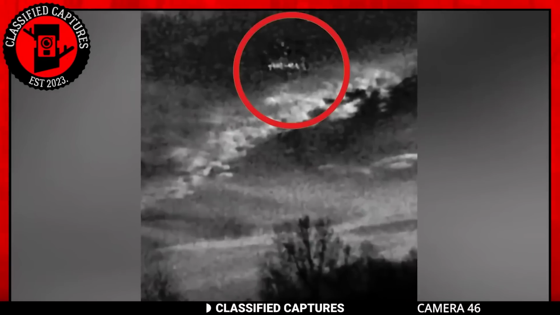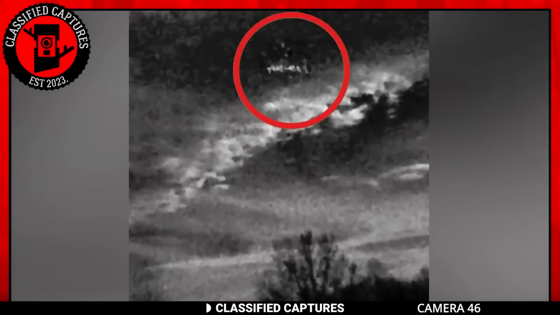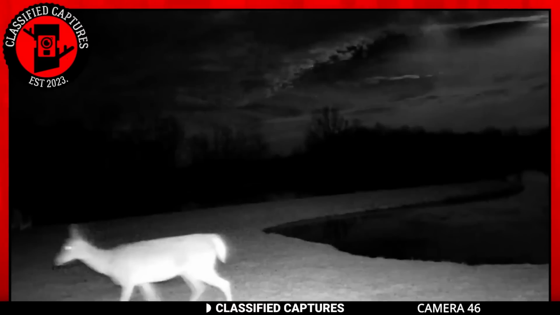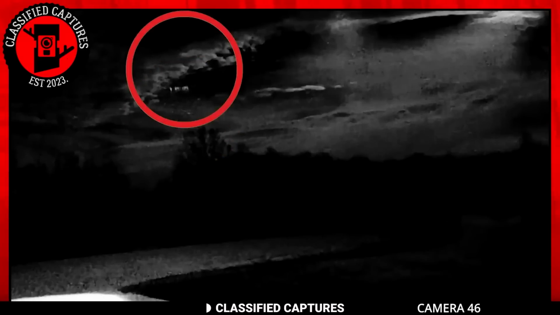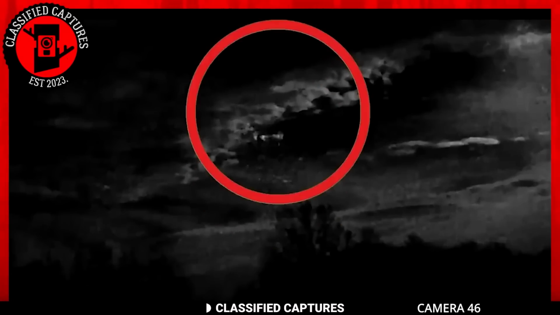This trail camera is set up deep in the woods to capture the local wildlife. However, the owner soon realized that the camera had captured something beyond their expectations. He noticed that there were lights in the sky just above a deer the trail cam was capturing. The lights moved in erratic patterns before vanishing into the darkness. As a result, numerous questions have arisen, with one prevailing above all. Are the aliens already here?